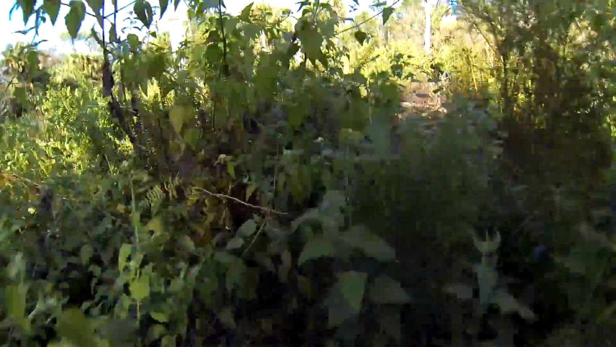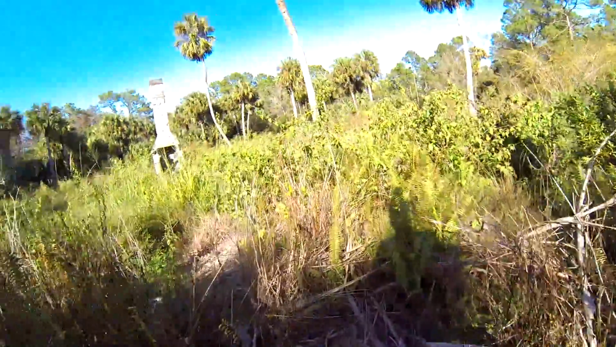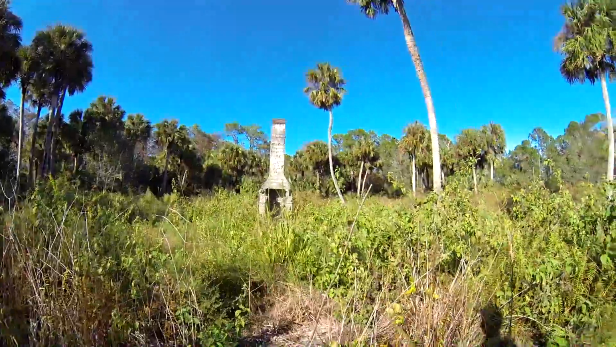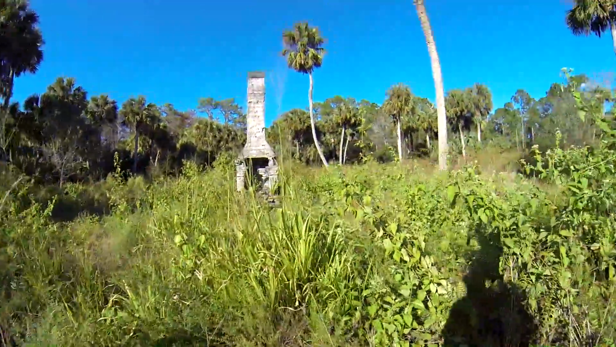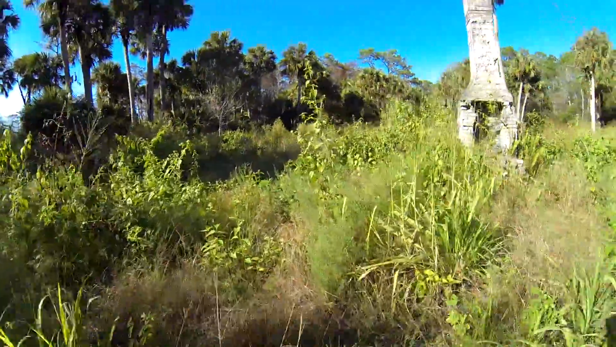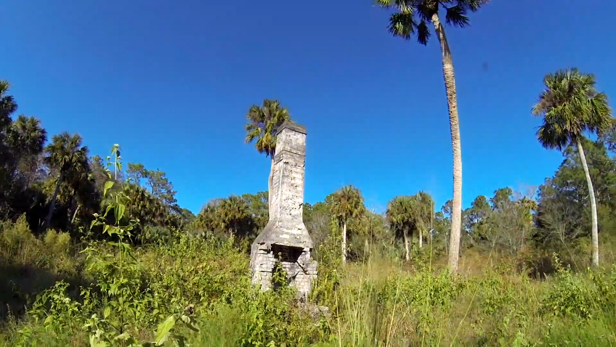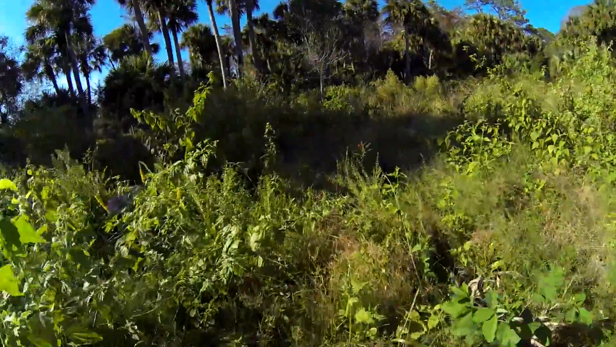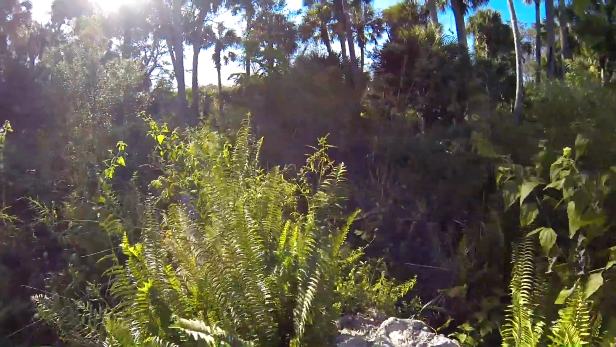There's something pretty cool out here. An old homestead, probably from the early 1900s, out here along the historic Indian Town Trail. Nothing left but the chimney. There's some rocks over here. I'm wondering if it was part of the structure.